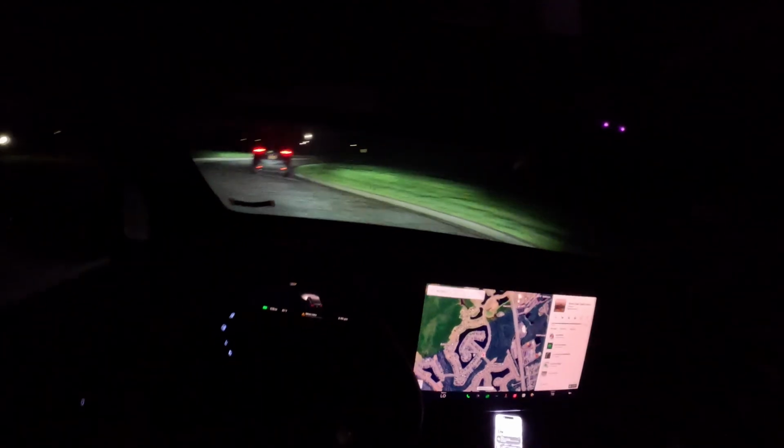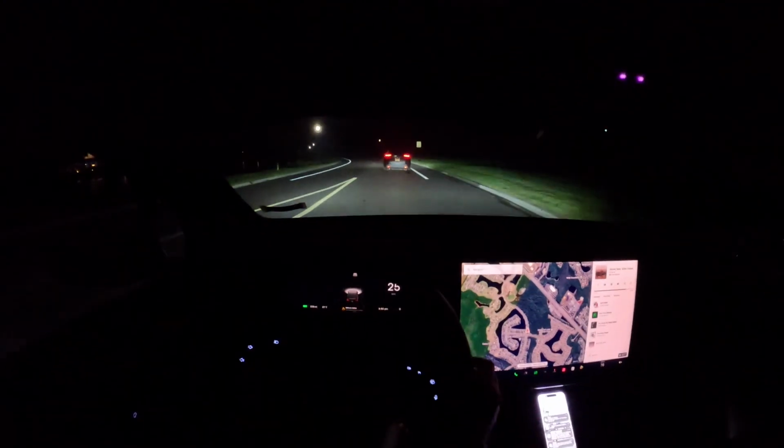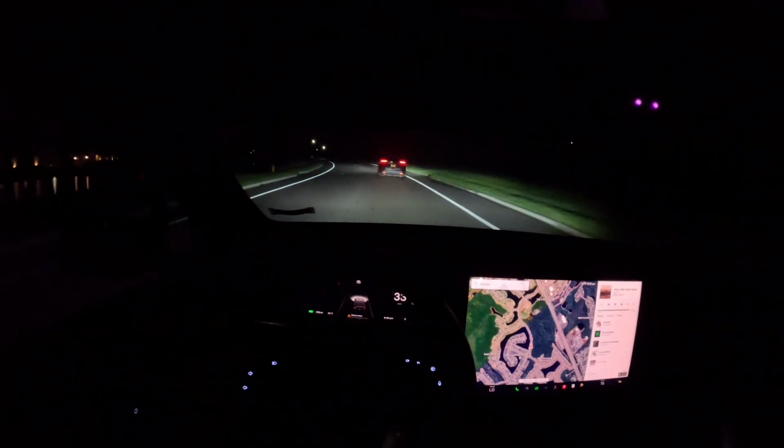We have to take a road trip and see how that goes, because I need to get used to this no gasoline thing, and I want to see how it is.